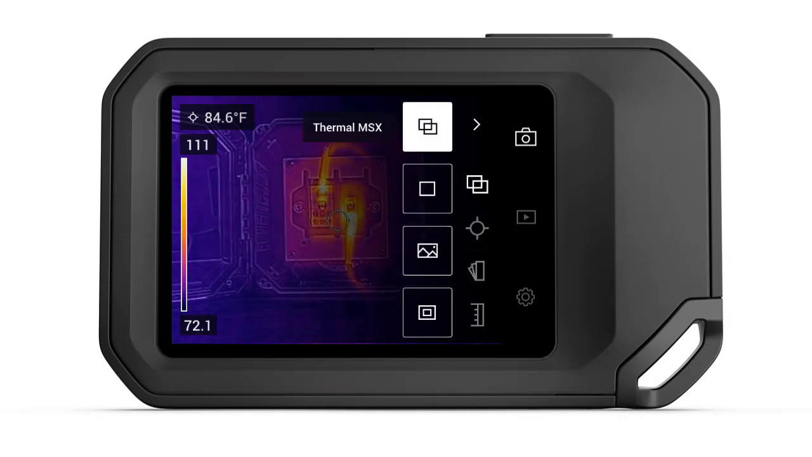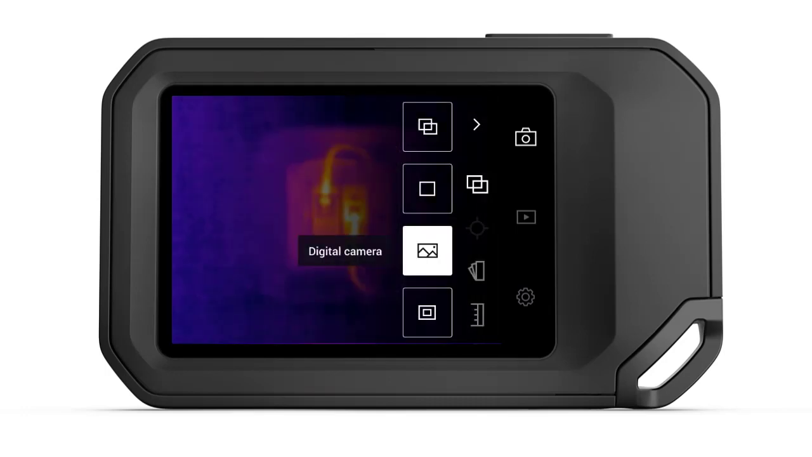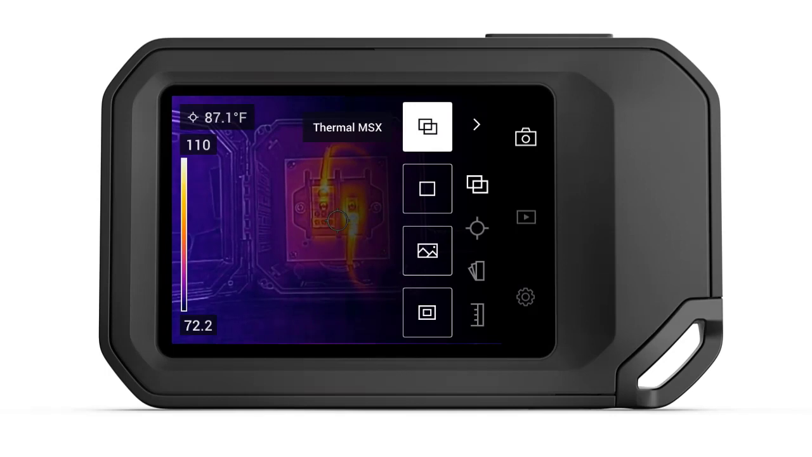These include Thermal MSX, Thermal, Digital Camera, and Picture-in-Picture. Thermal MSX, which stands for Multispectral Dynamic Imaging, combines both the thermal and digital cameras to create a blended image that better shows physical details of an object while displaying things such as equipment labels or breaker numbers, something that a thermal imager alone is not able to see.